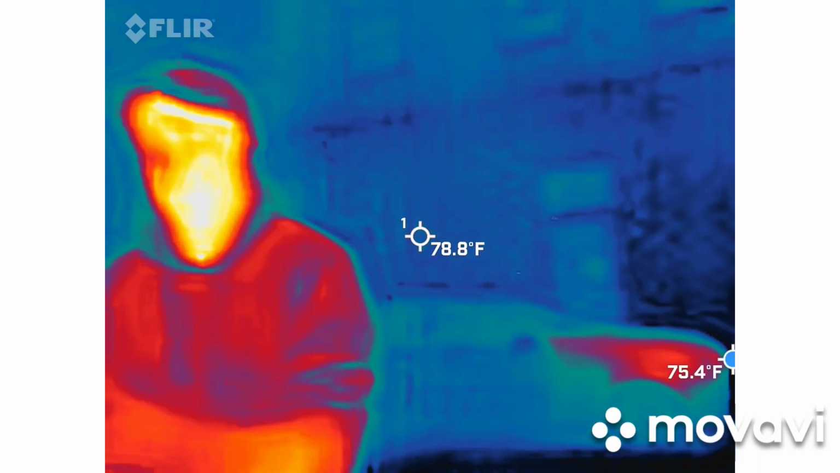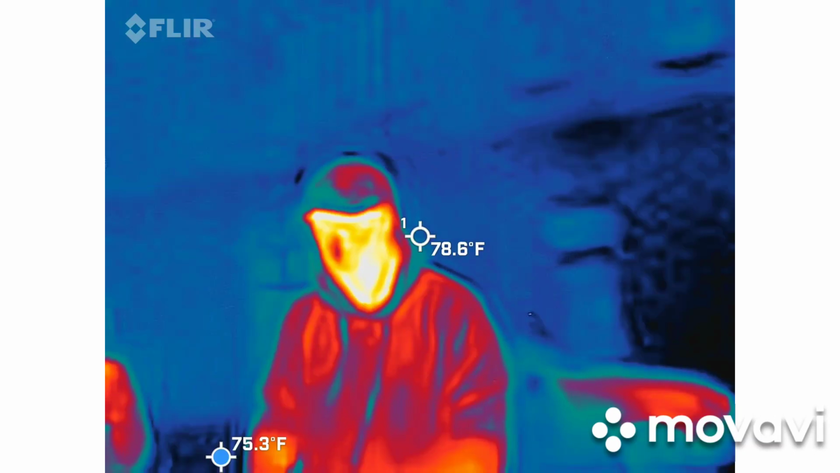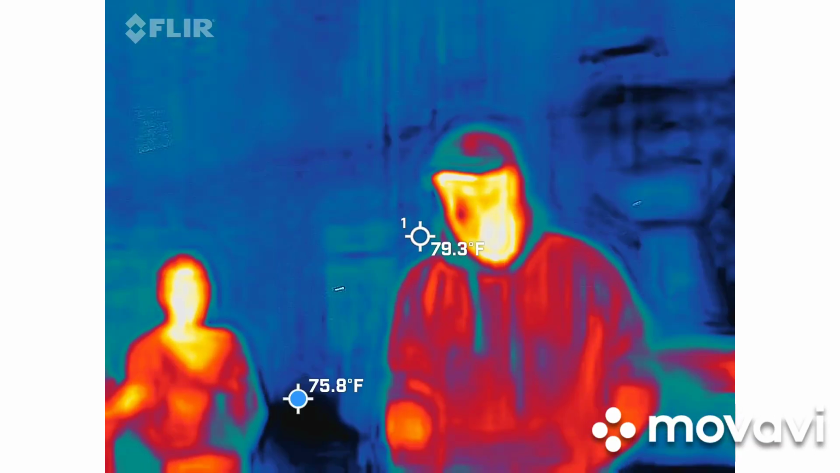Volume button is at the very top. It's the wheel. So once you get that unraveled and have an earbud in, you'll be able to fluctuate the volume to your liking.